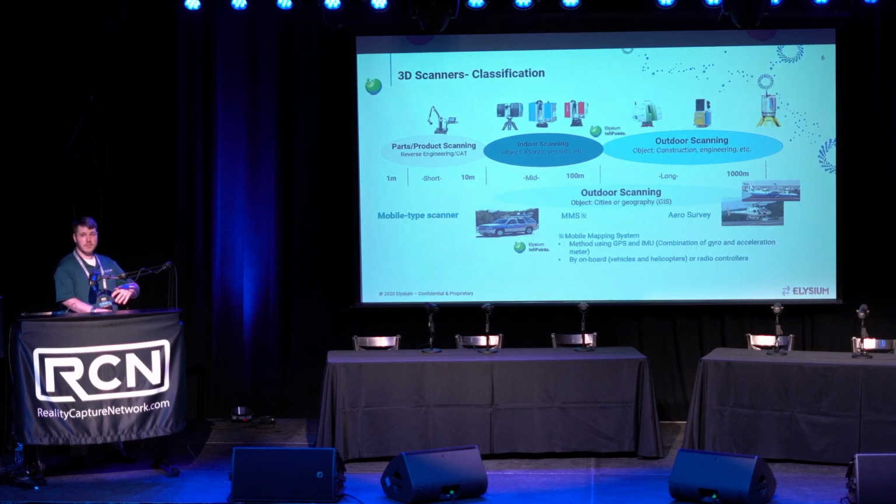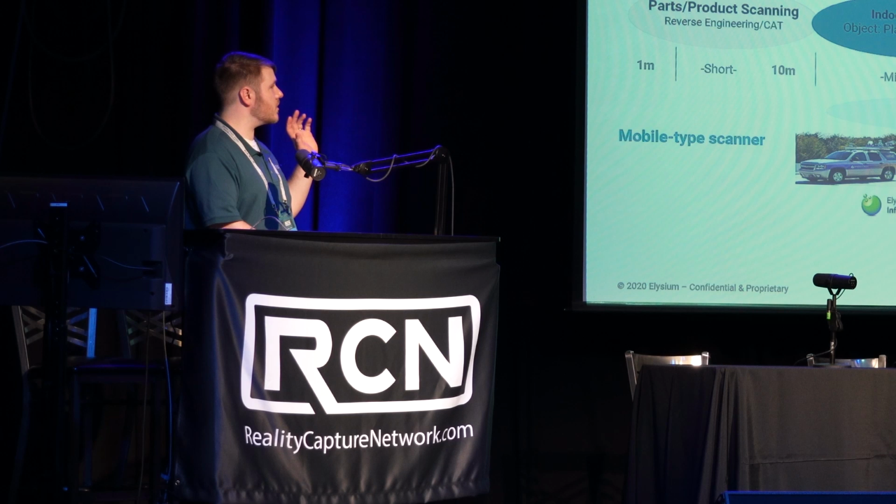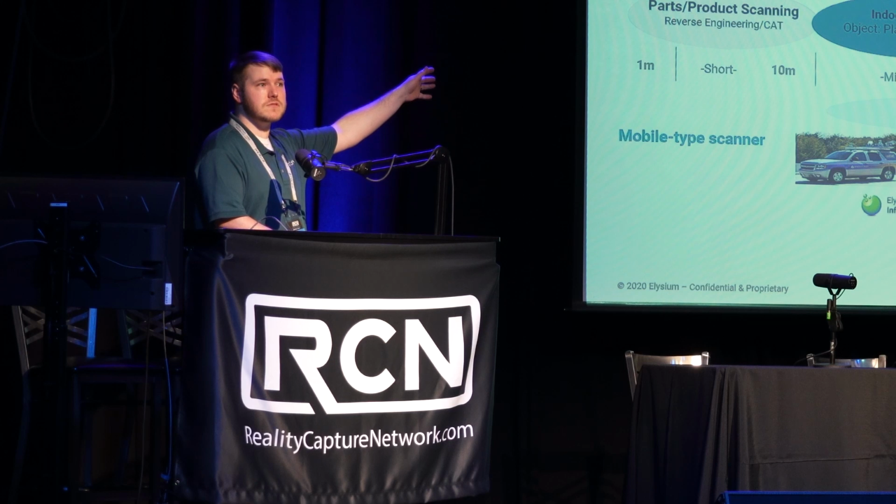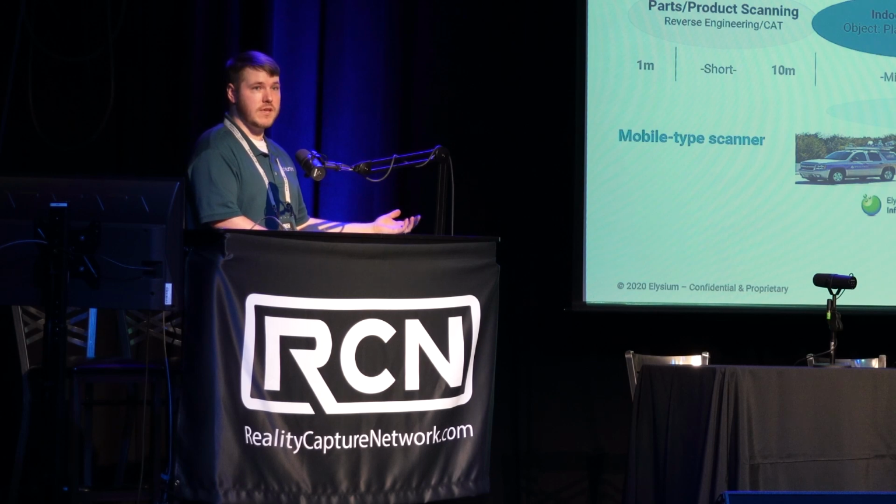So just taking a quick look at the 3D scanner classifications, we've had that discussion a little bit, so I'm not going to go into detail. But mostly what I want to point out is just where InfoPoints falls in line with all the other scanner classifications. So typically we see our customers going for the indoor-outdoor scanning, starting at 10 meters all the way out to thousands of meters, depending on what your scanner is able to capture, and then also going into your mobile mapping systems and being able to support that information.